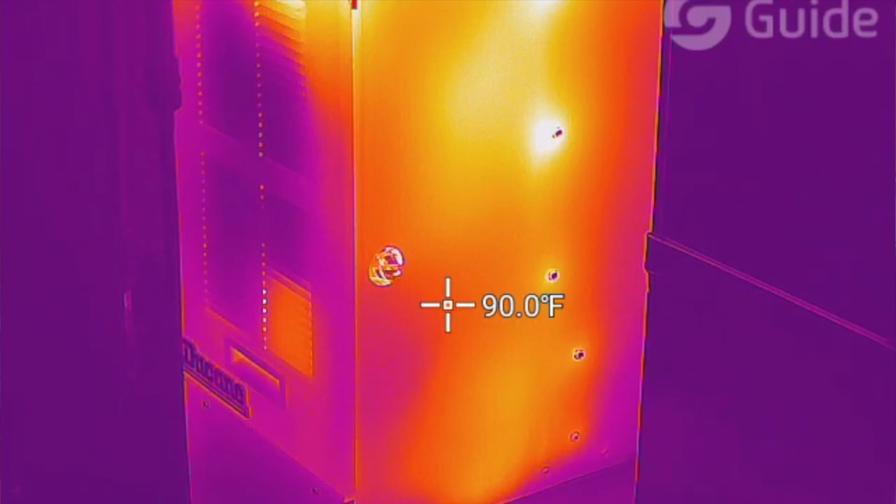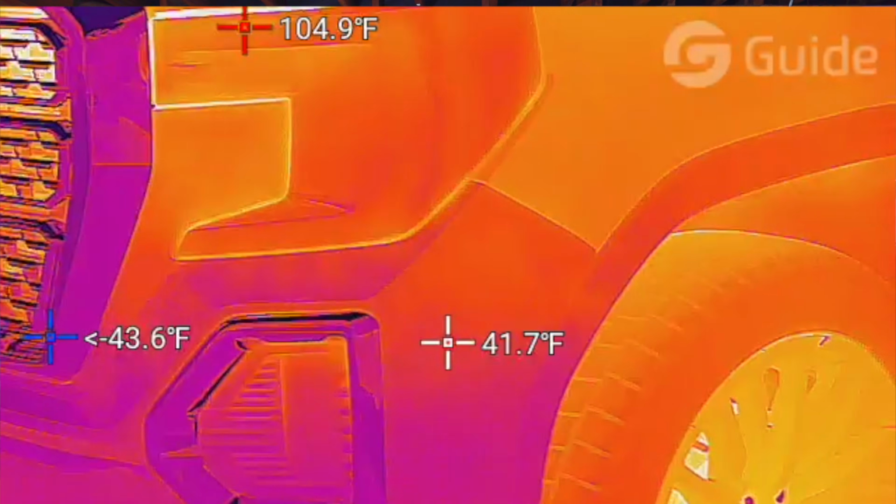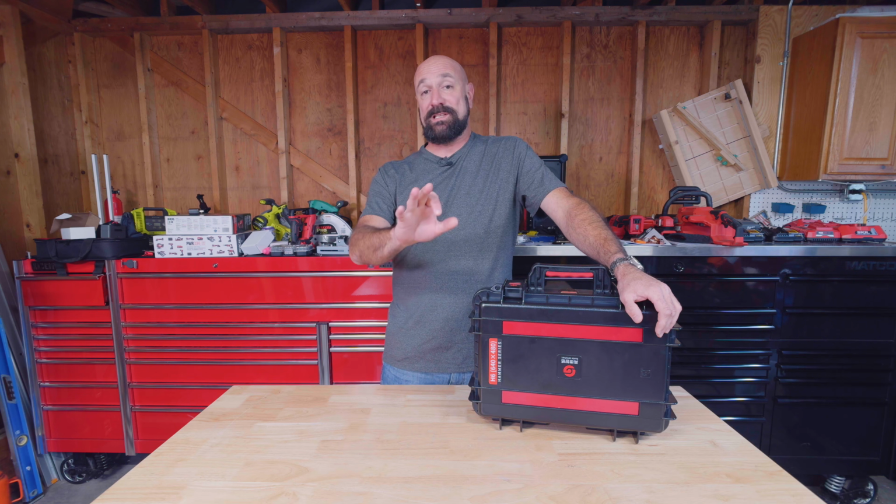It is 480 by 640 pixels, and that equates to 307,200 pixels. The image quality coming out of this camera is absolutely stunning.